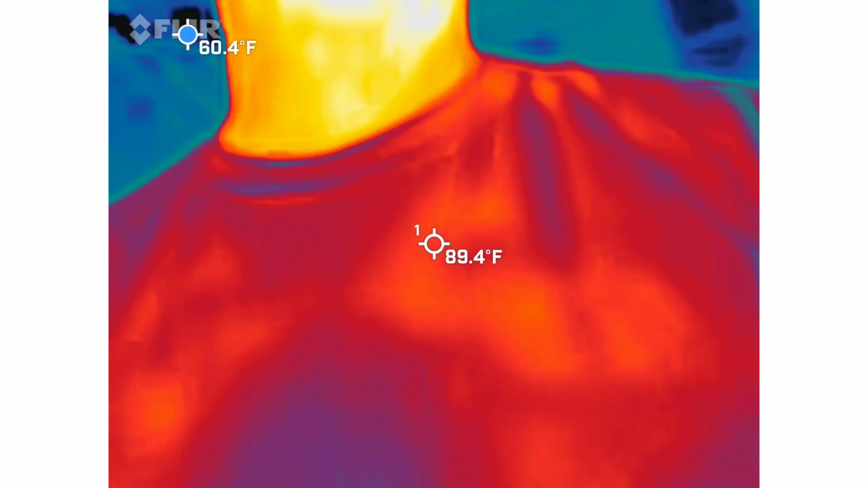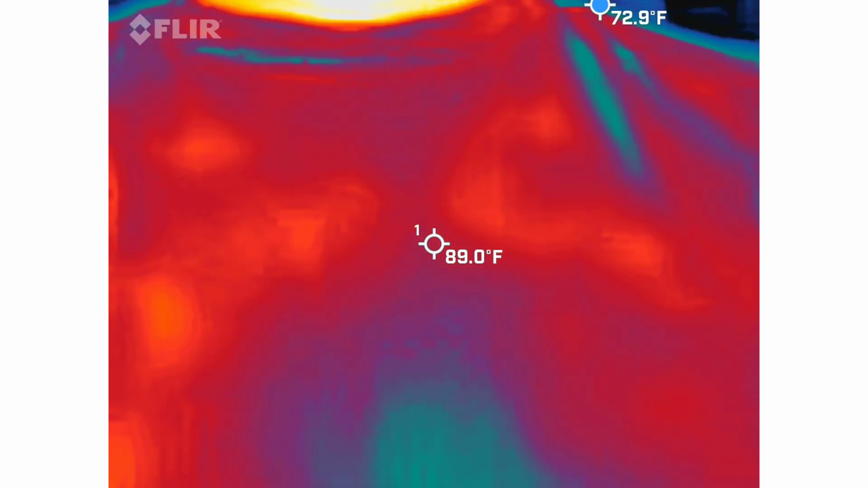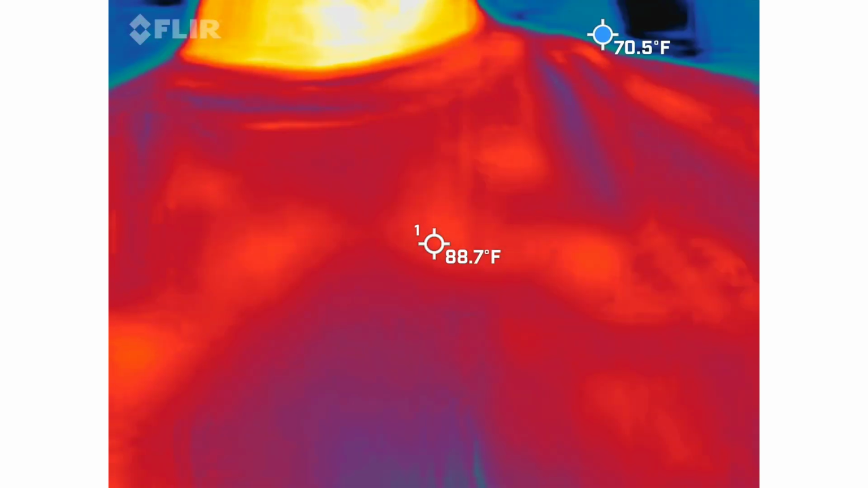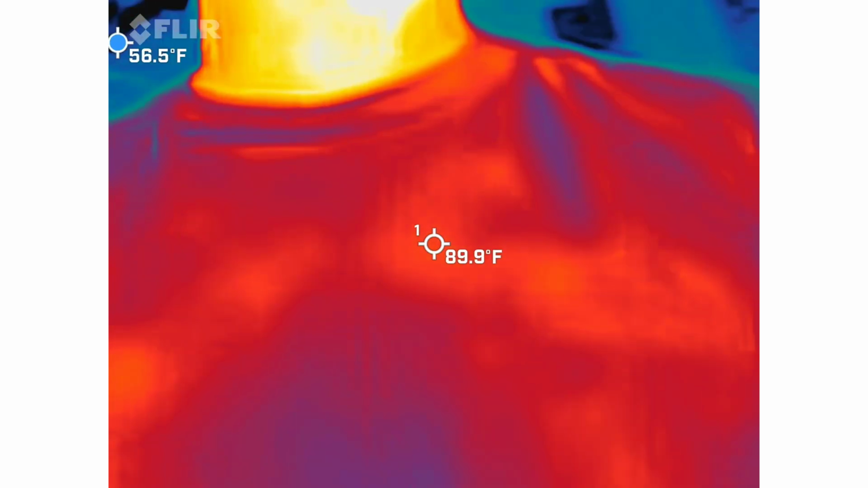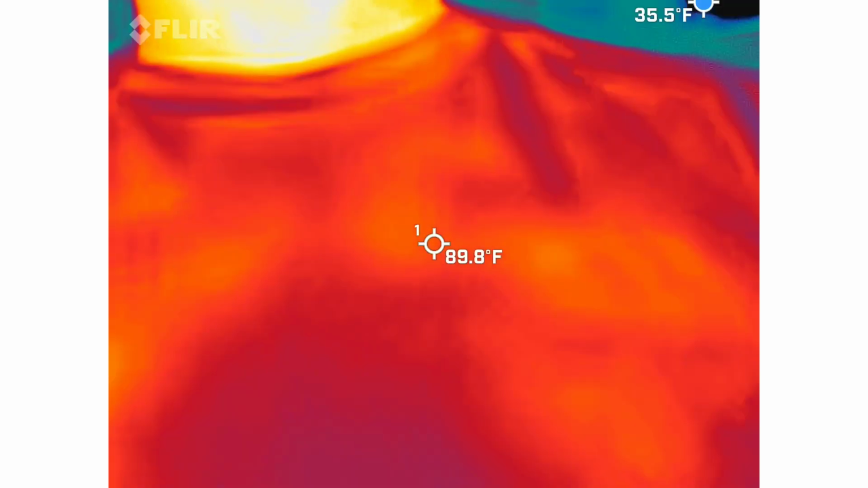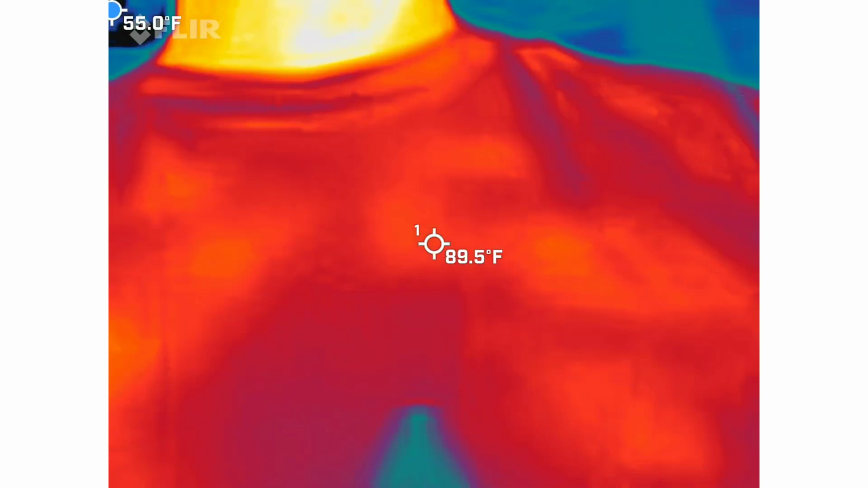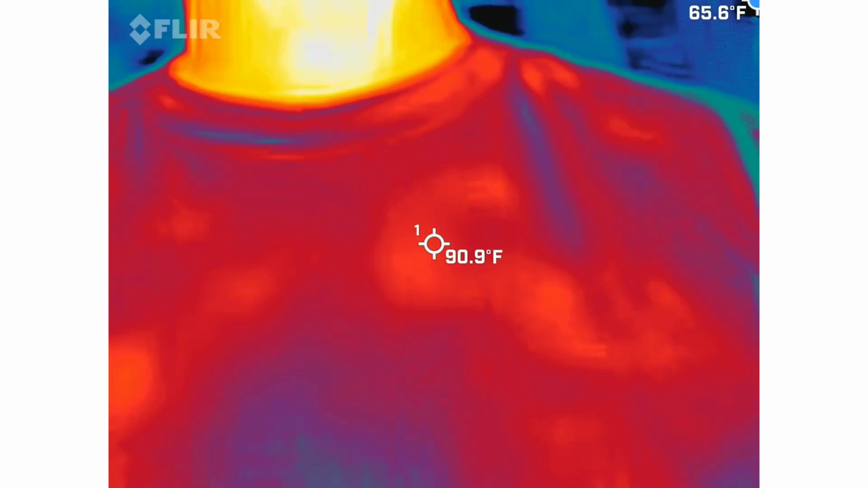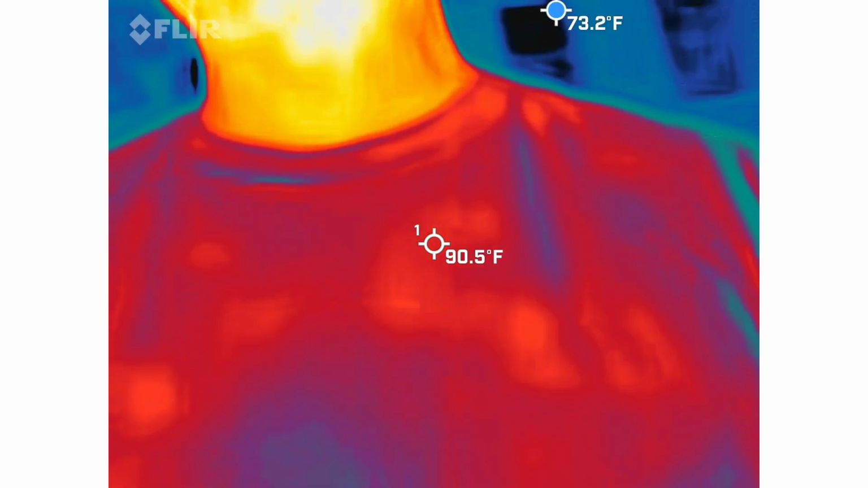The cool thing about the video that you're going to get back is there's a blue dot bouncing around the screen that's going to give you the coldest spot in the frame at that particular moment. That's going to help direct your eye to those cold spots. When I'm reviewing it, I also look at the blue and black areas of the surface temperature in the frame at that particular time. So I don't just use the blue dot.